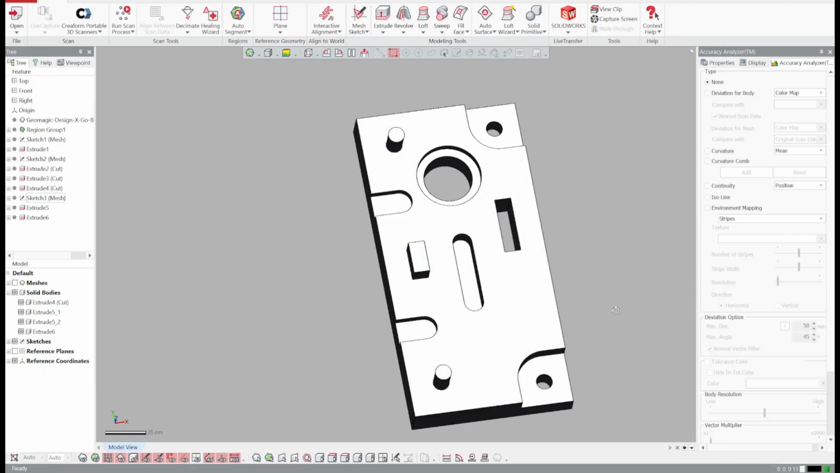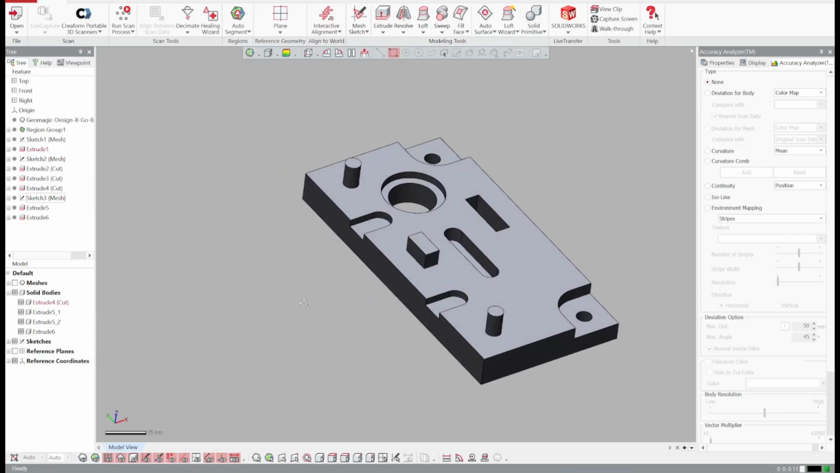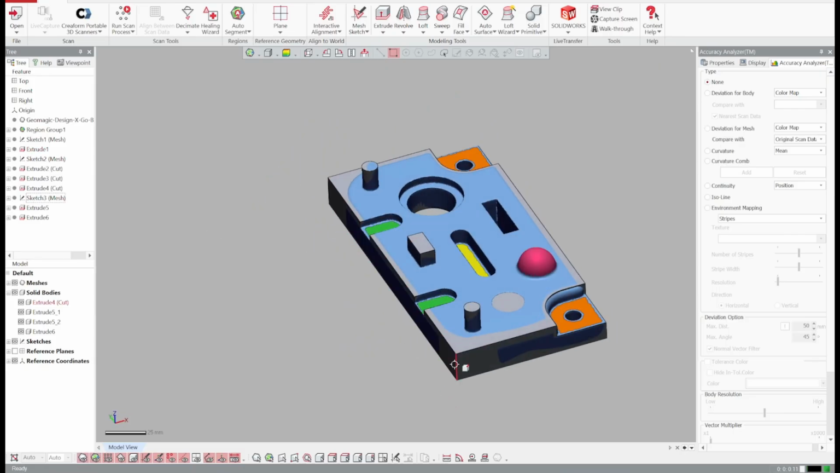And we're almost done with this. Need to add fillets.